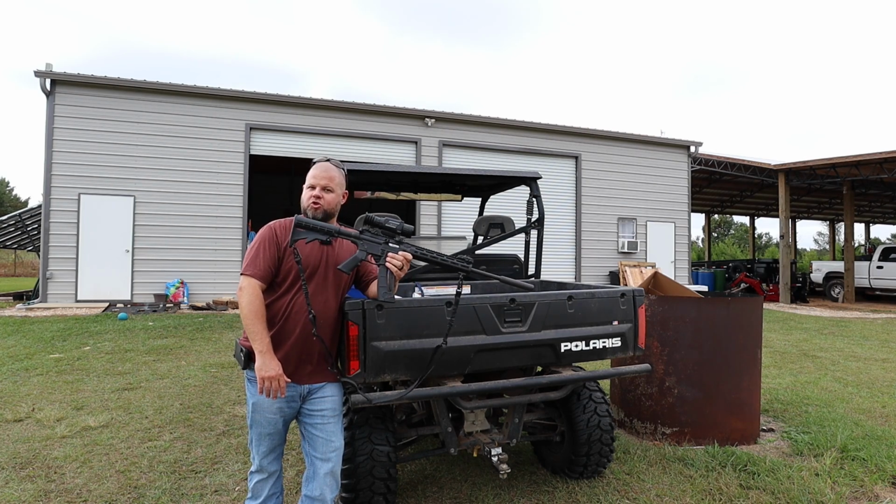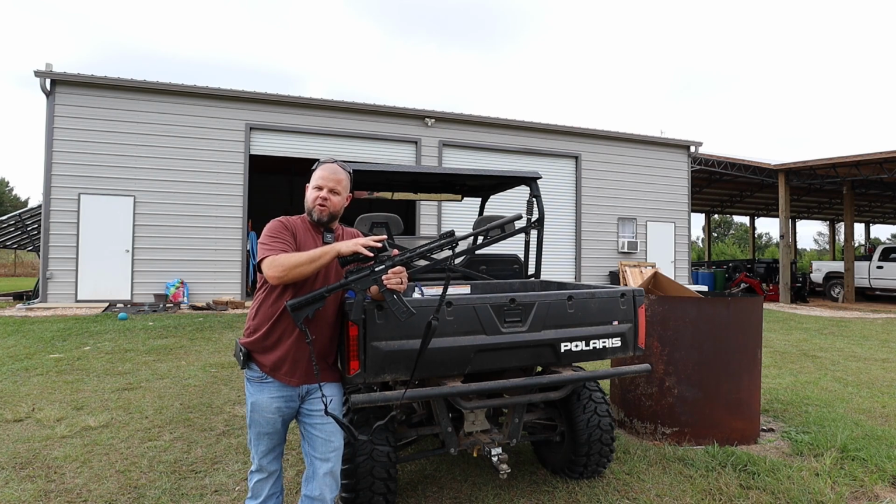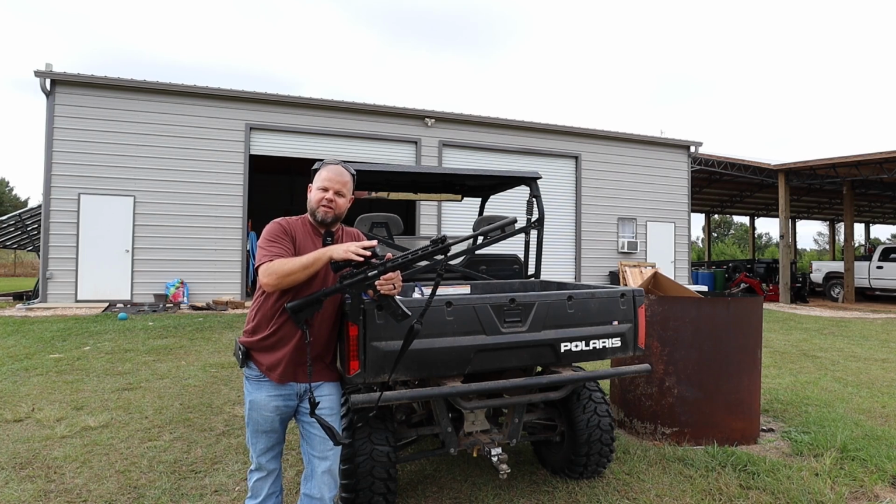This is going to be one sweet little setup right here. Plus, it is so nice having a thermal for security on your place. Nothing hides from thermal. I can see what goes bump in the night, so to speak.